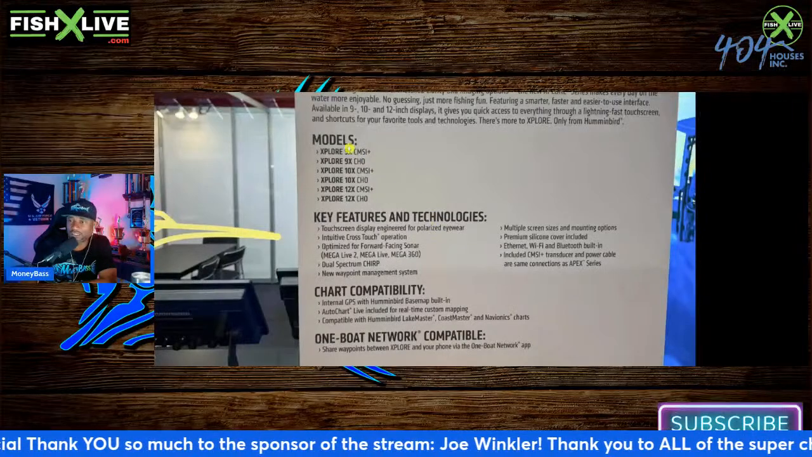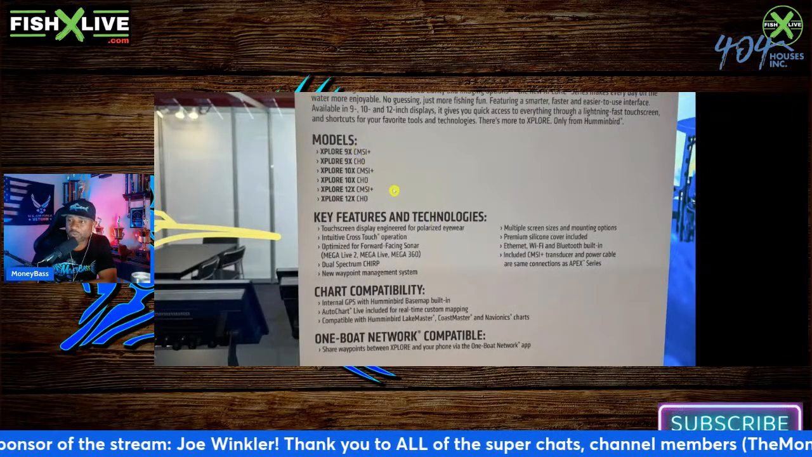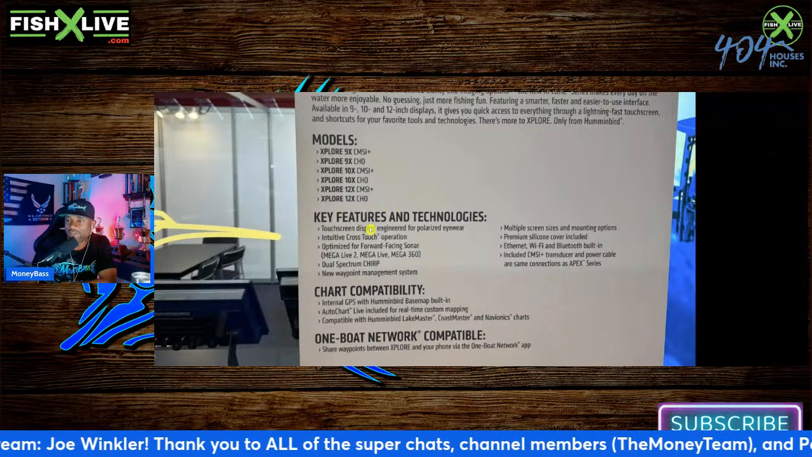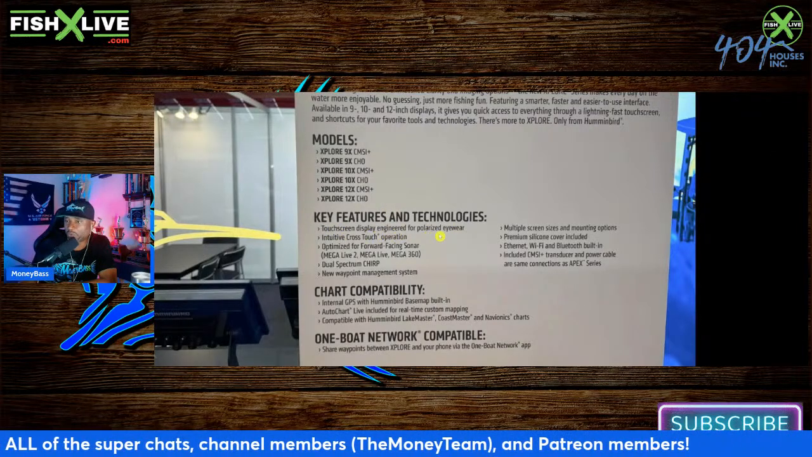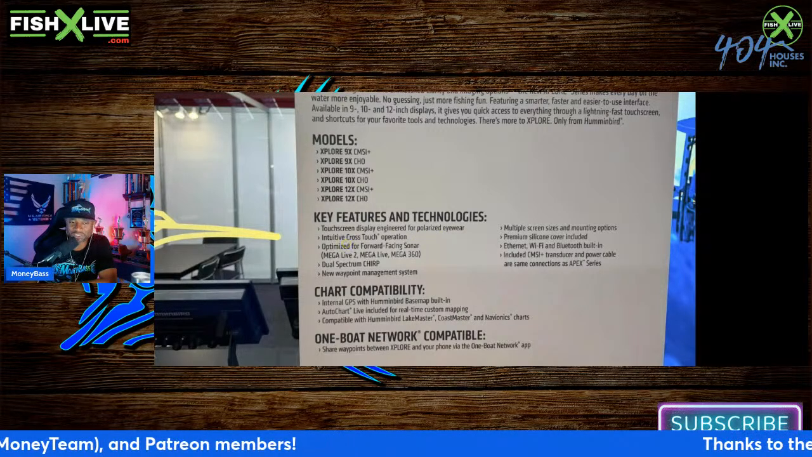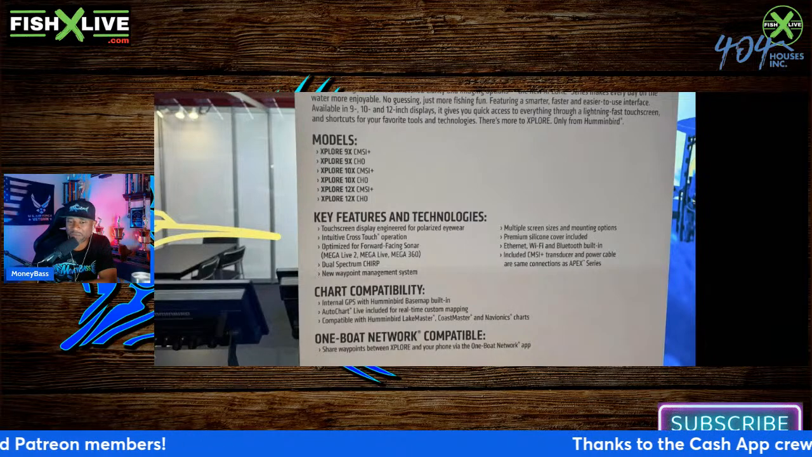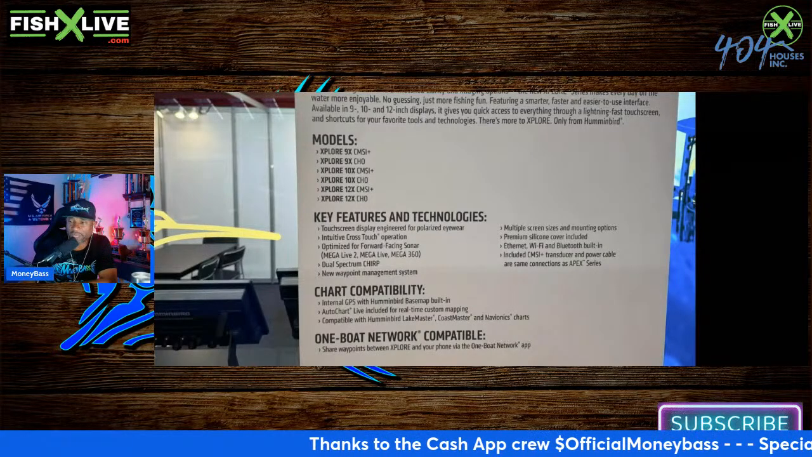All right, and if you take a look, these are the models that they're going to have out. They're going to have it in a 9, 10, and 12-inch option. Key features and technologies: touchscreen display engineered for polarized eyewear. That may have been something that some of you who are familiar with the channel have heard me talk about before whenever I'm out there on the water, especially when I go over the different color palettes with you guys.